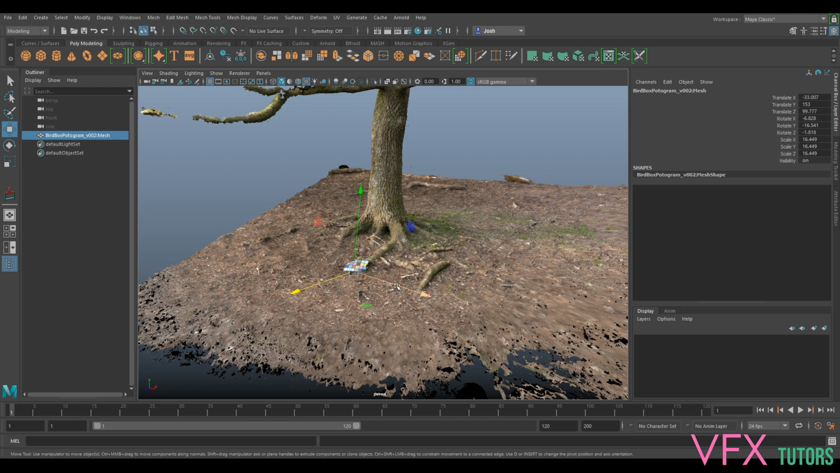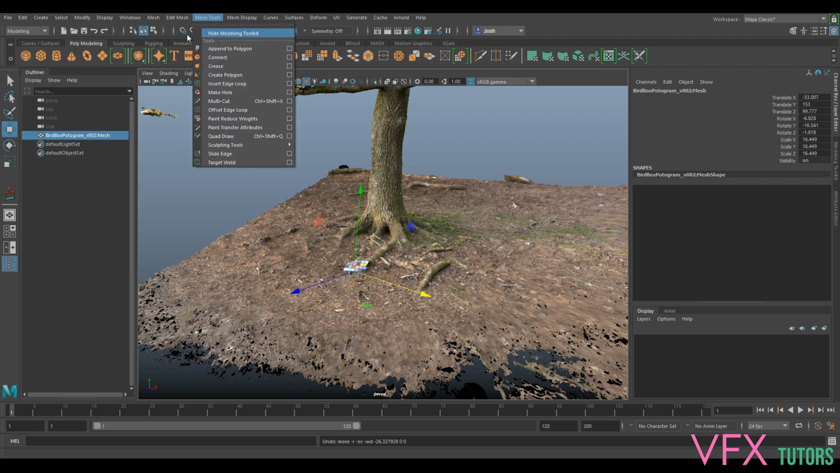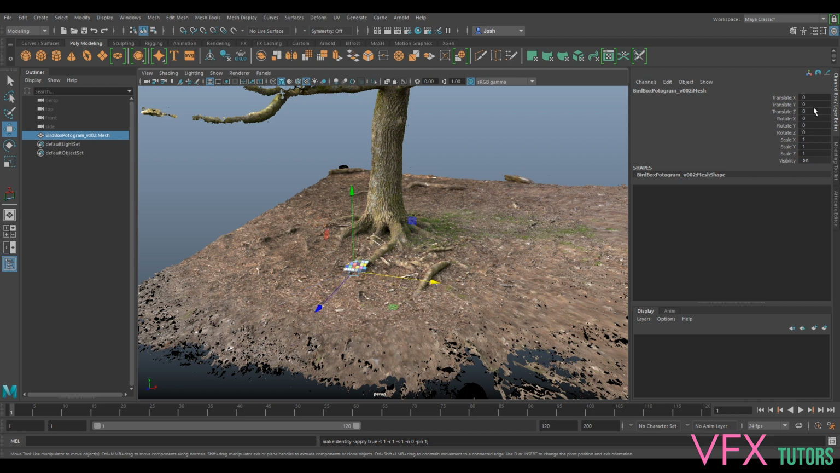So if someone accidentally moves that, are you going to remember that? You're not. It's very bad practice to leave that on. So what we need to do is freeze the transforms and zero all this out. If we select this snowflake here with a 000 on there, that's going to freeze your transforms. Or you can go modify, freeze transformations. We'll just select it and do it here because it's in the poly modeling tab. So if we select that, these should all zero out now.